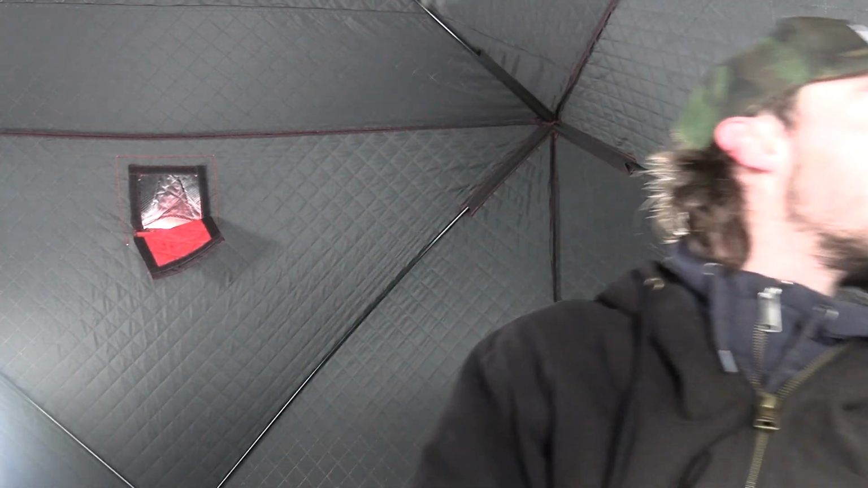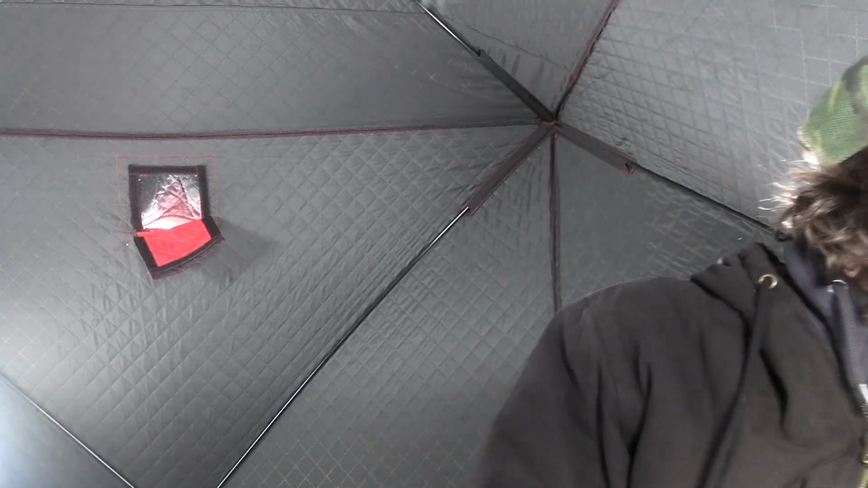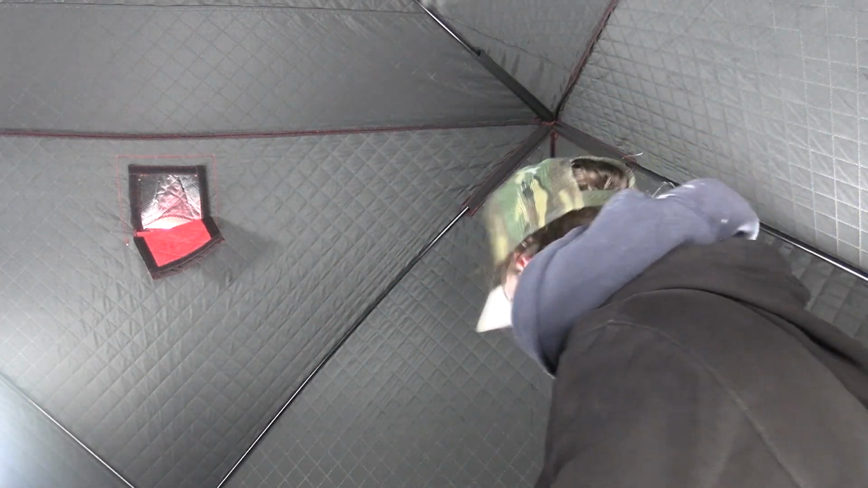This one I can see if I kind of stand up and look this way. And I can see that one right there pretty good. And if I have to, I can open this window a little bit to look at it. So I'm gonna jig a little bit longer. And then I'll probably bounce around for a little bit.